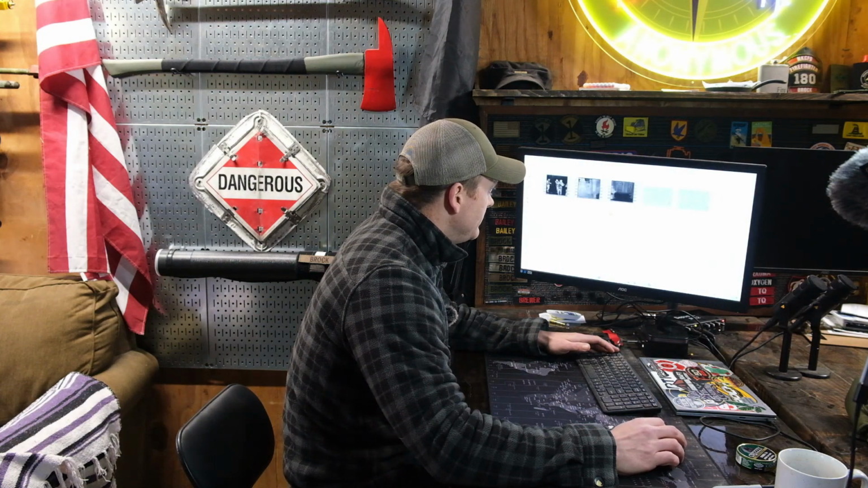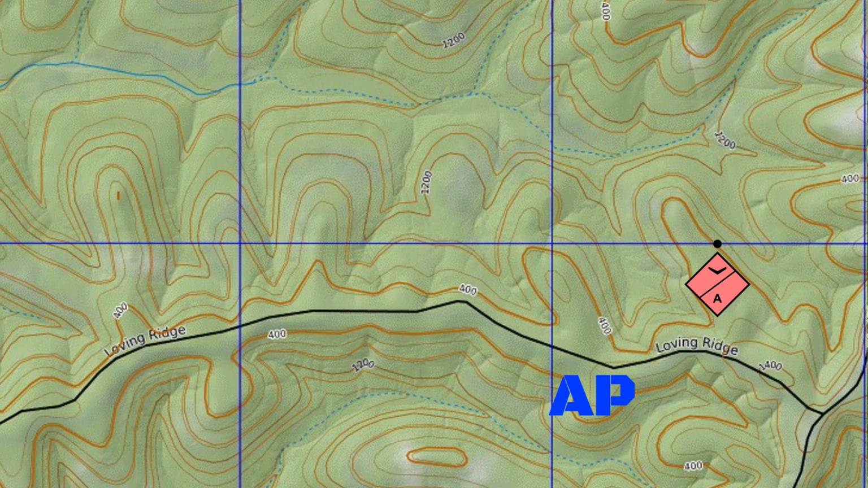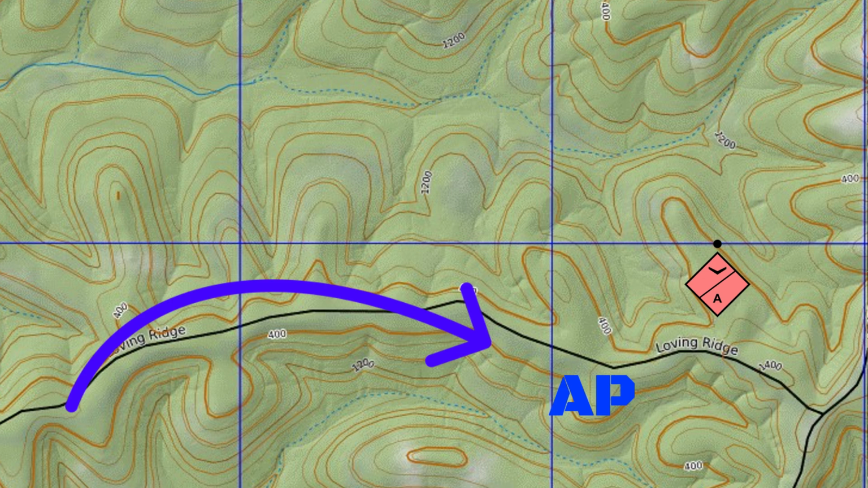Back to the map here. All right, so back to the map for a quick second. When we left ORP, we were just actually off this map right here, but we moved down, and it took us about, I'd say, another hour to work towards our assault positions.